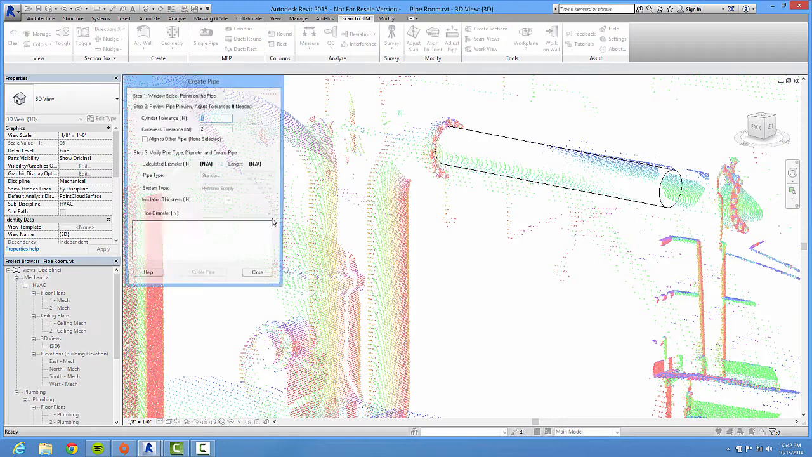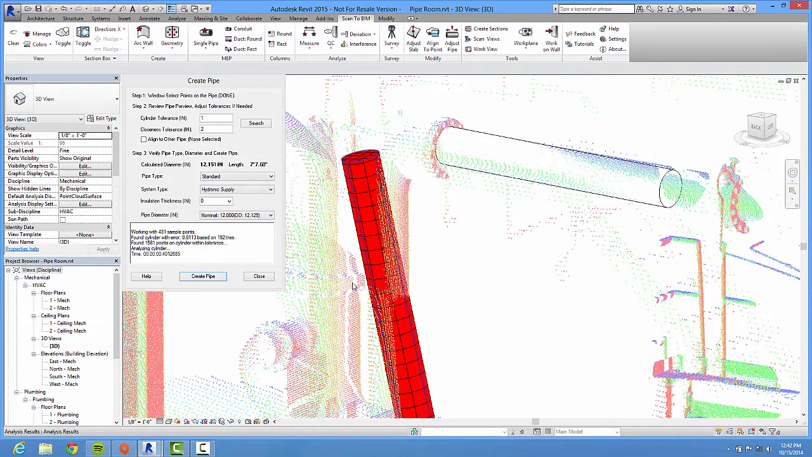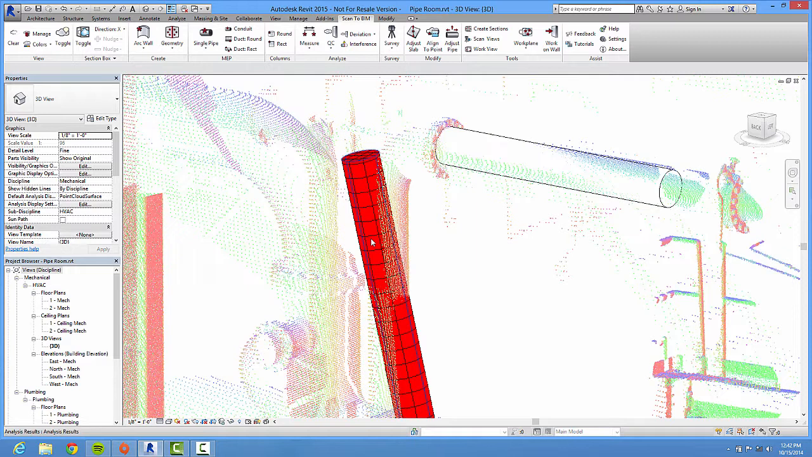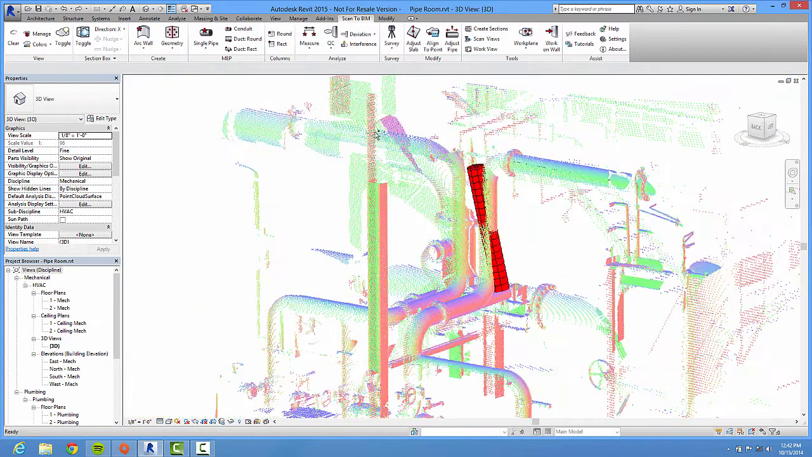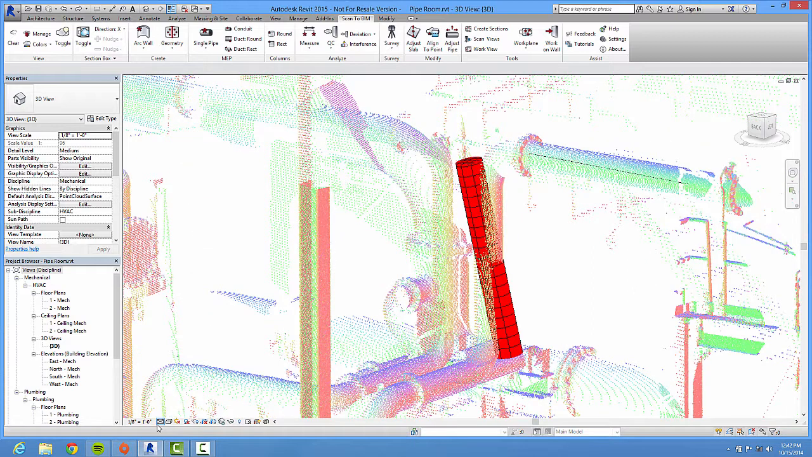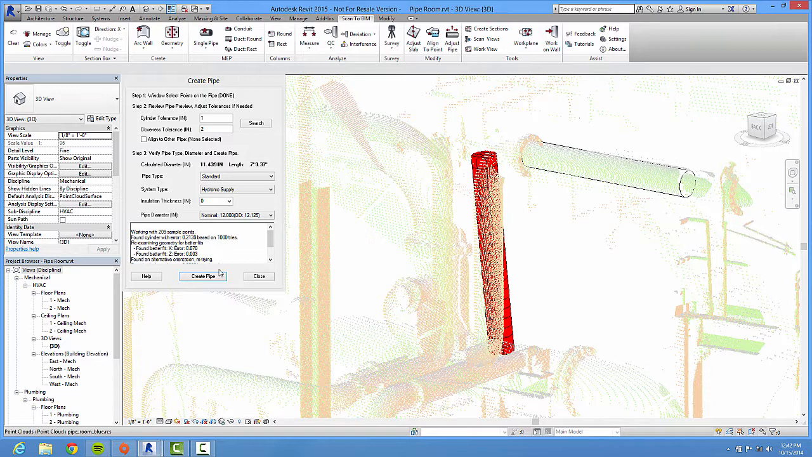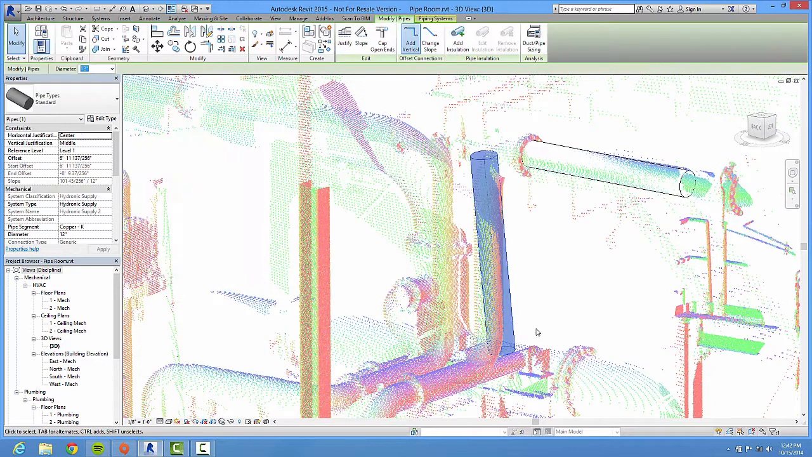Make another one for us. Over here, grab that. Ooh, let's not do that. Well, yeah, let's try that one more time. I didn't like the way I grabbed it, so let's try and grab it like that. Is that any better? That's a little bit better. So we'll go ahead and create pipe.